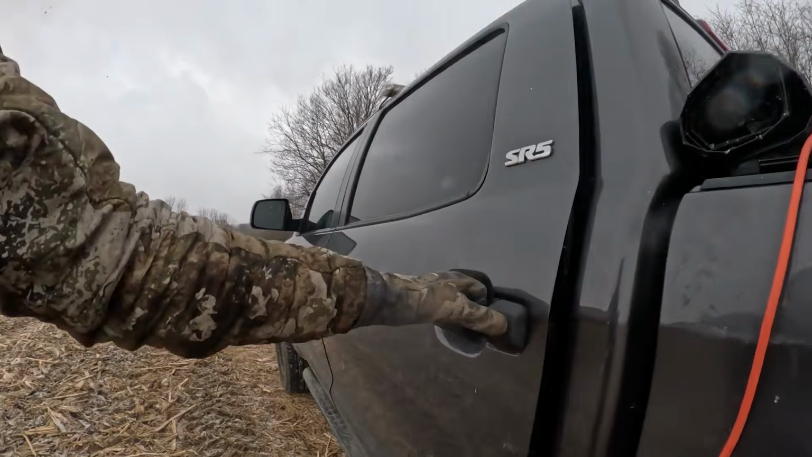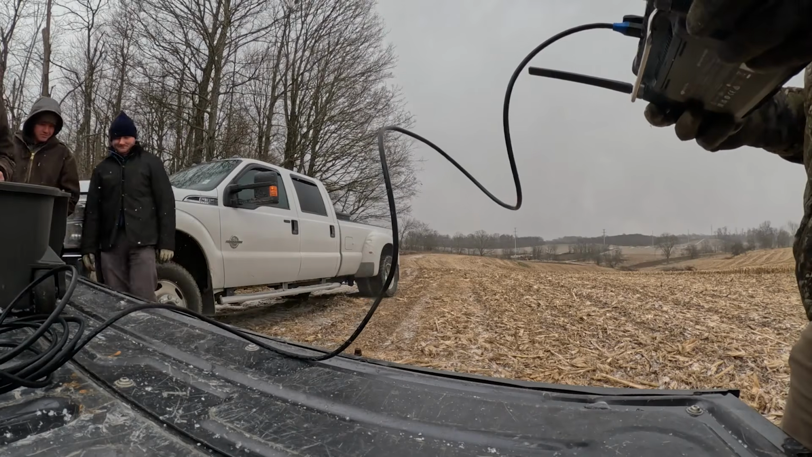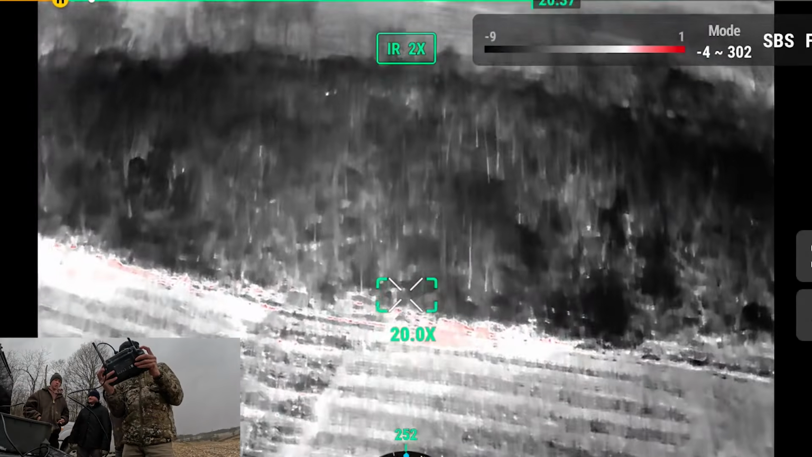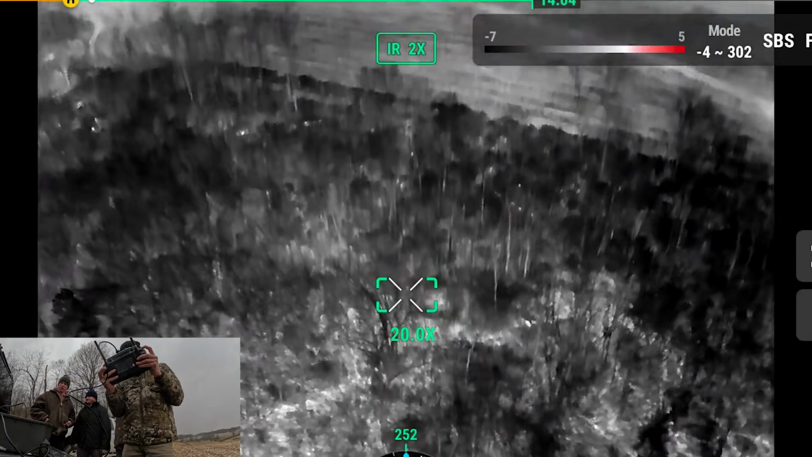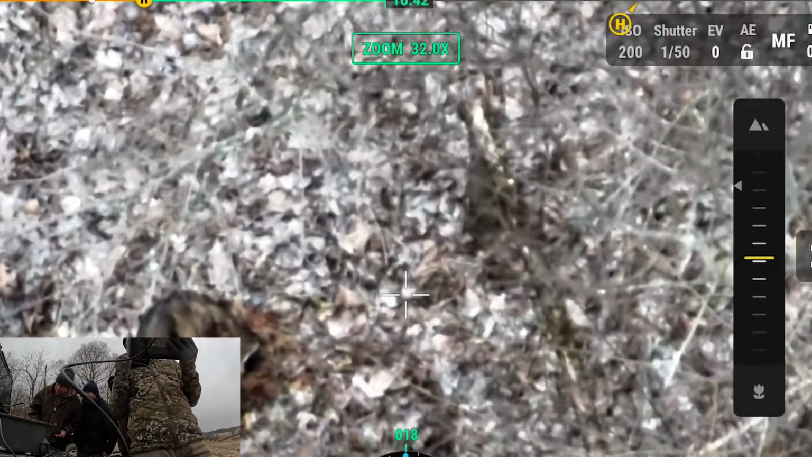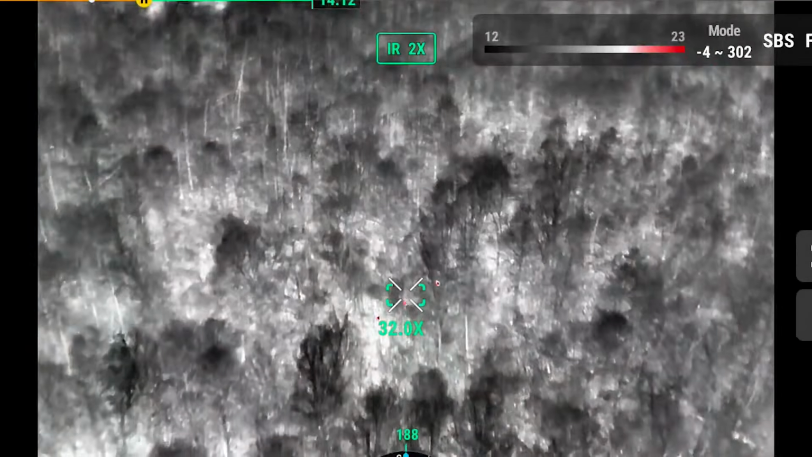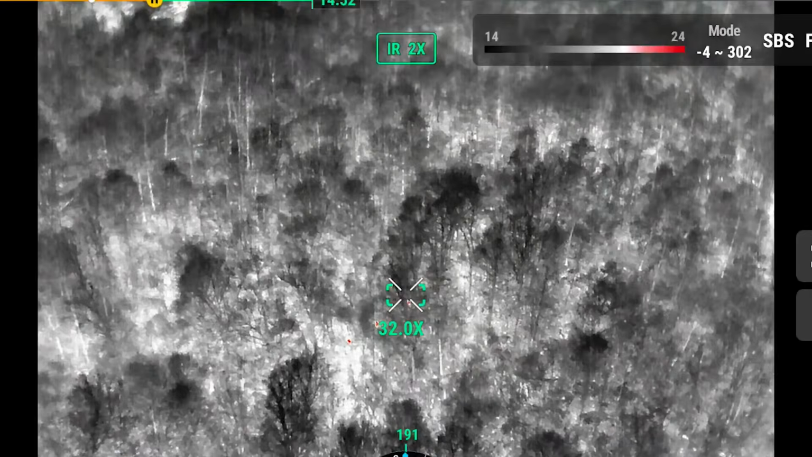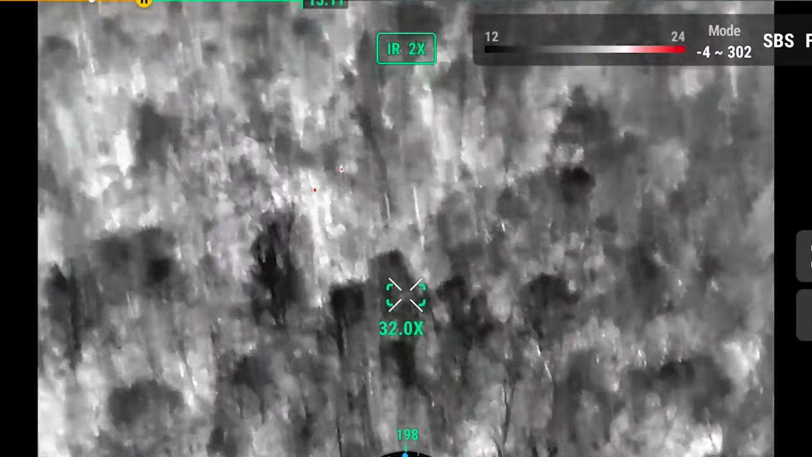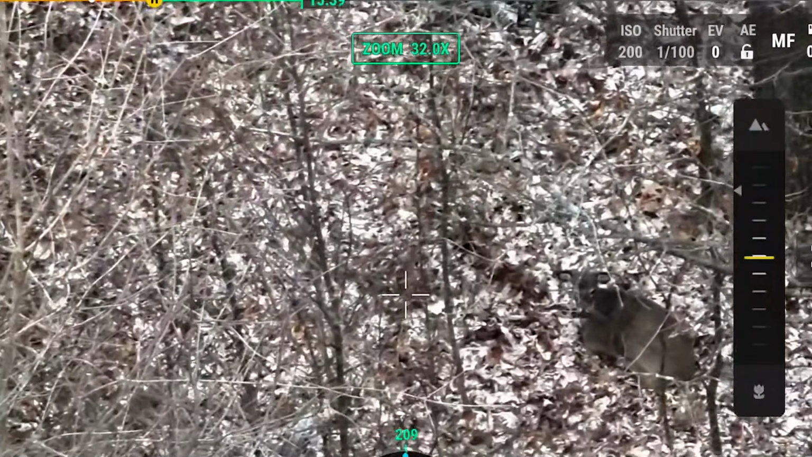Yeah, that's right. There's a coyote. Another doe.